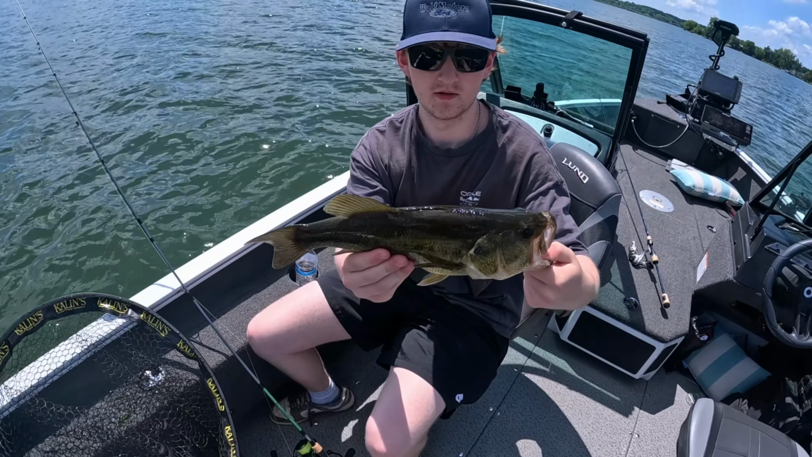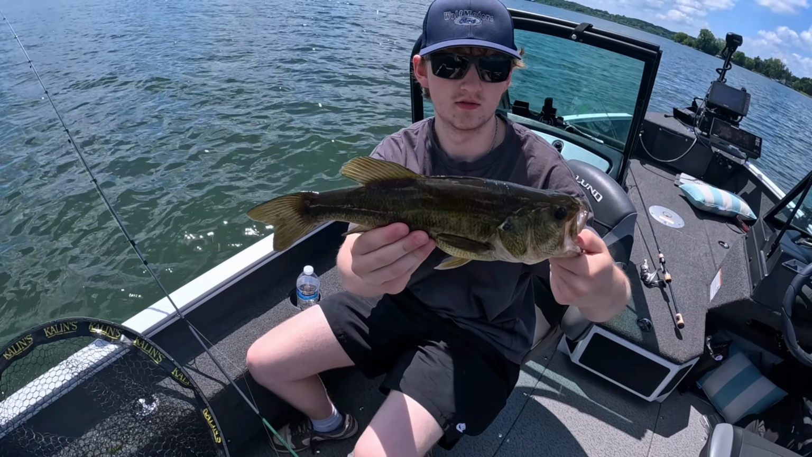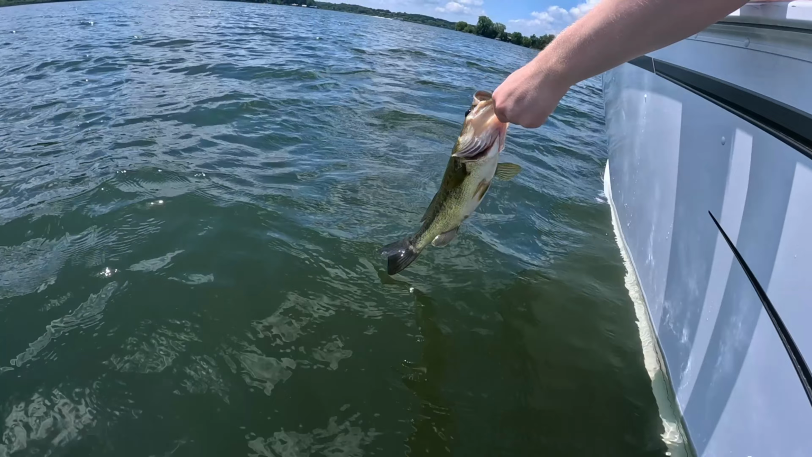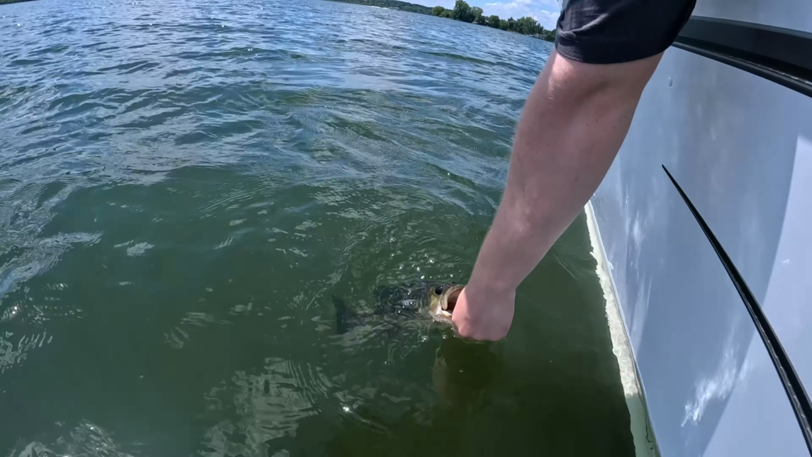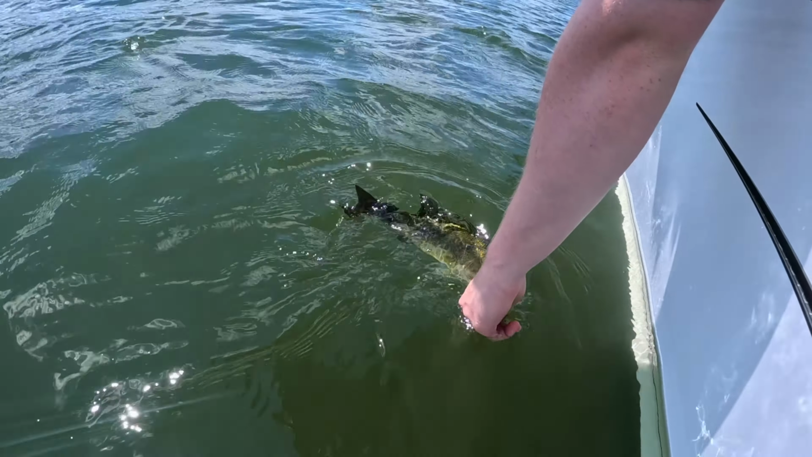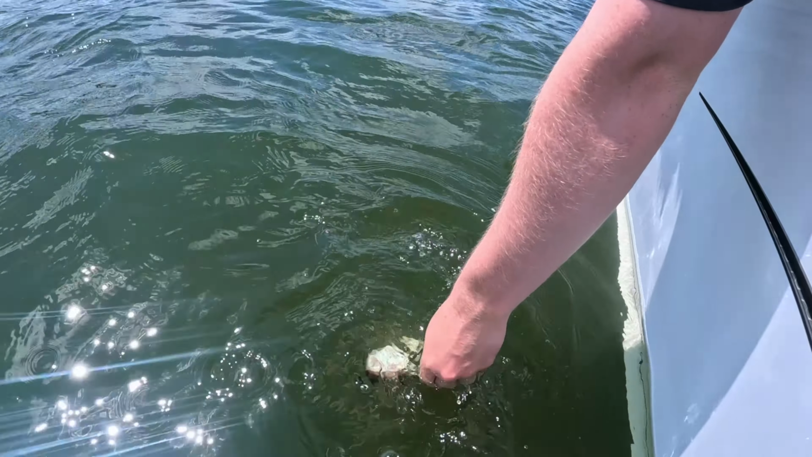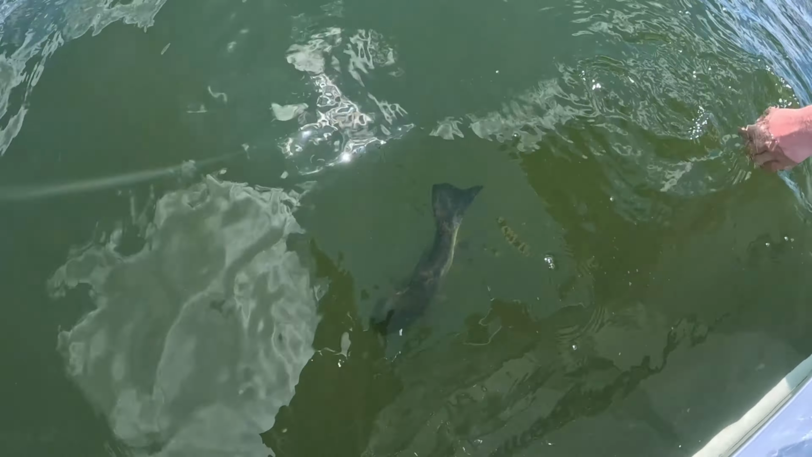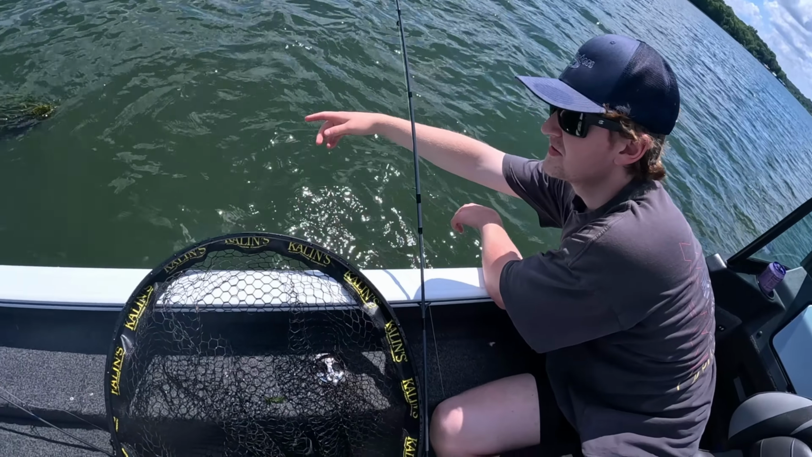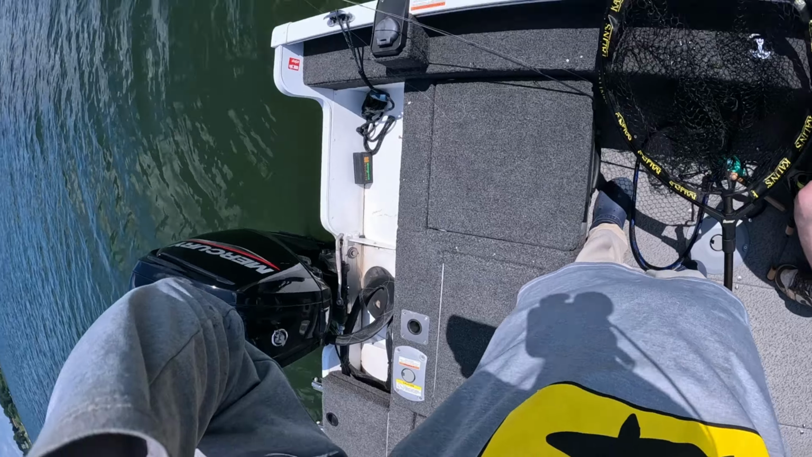I don't think that one's way worthy. You want to measure him or no? He's probably about 12 or 13 inches. 12 3/4, yeah. All right, let's get the cinematic slow-mo. There he goes. Yeah, he was right in the weeds, huh?